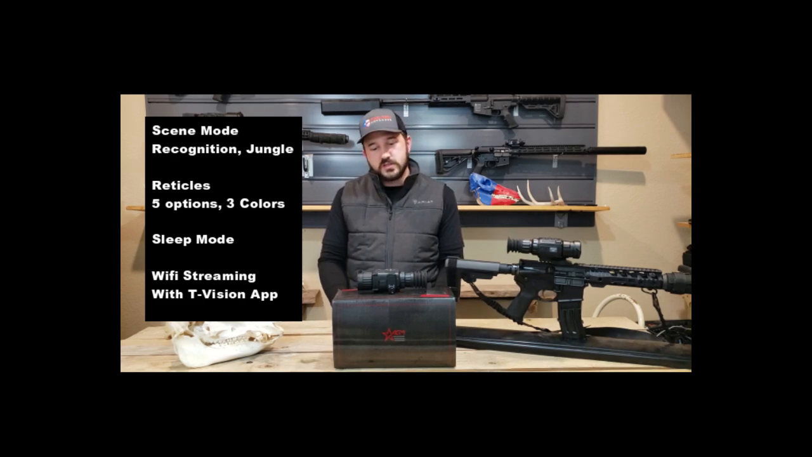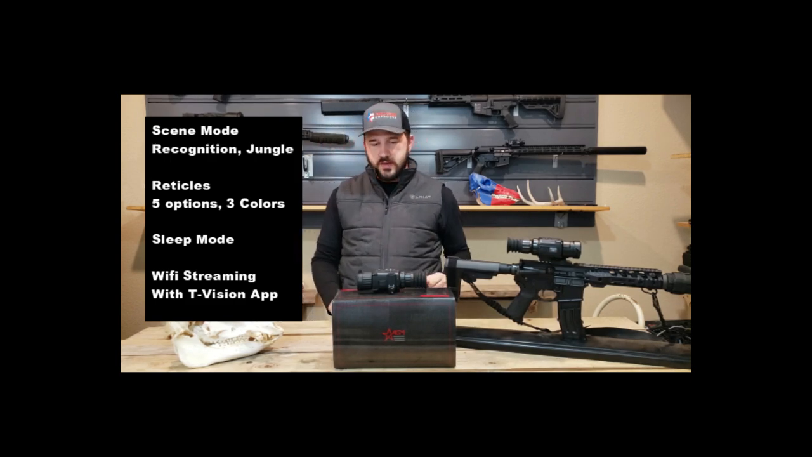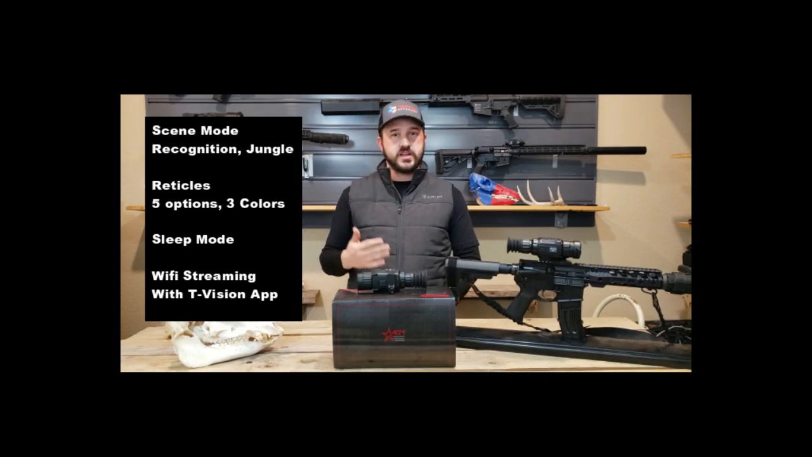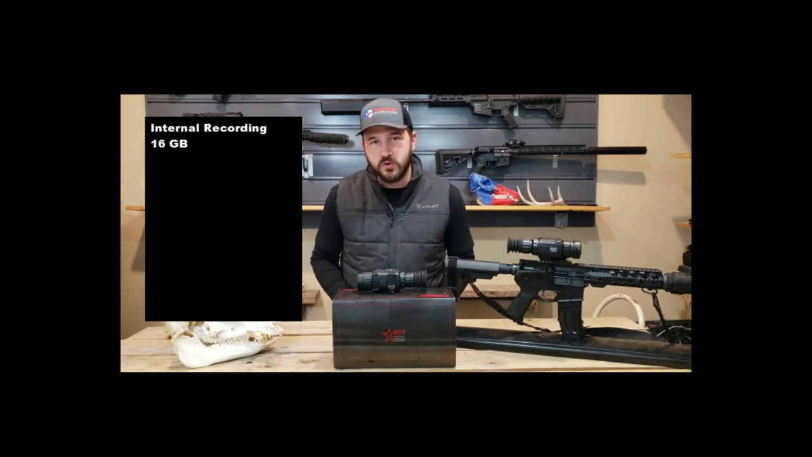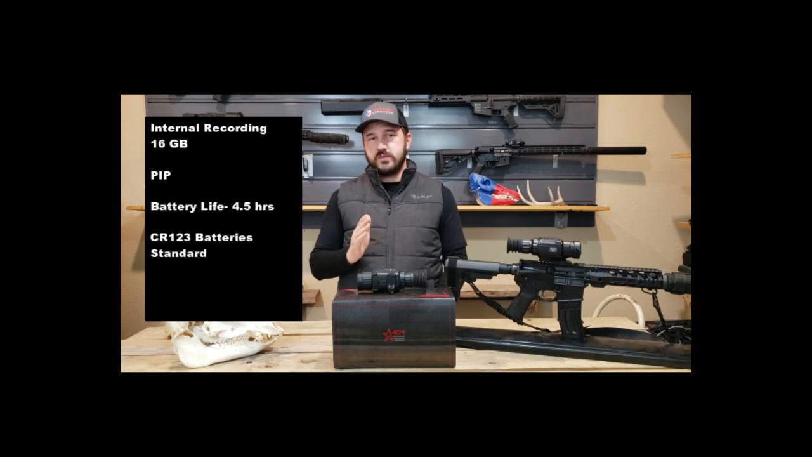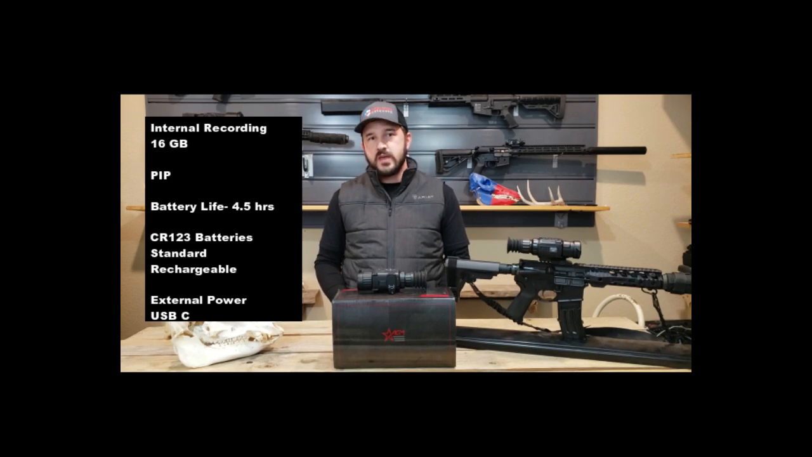Another thing to note is it does have a sleep mode. You can shut off the display here and conserve some of that battery. It does have Wi-Fi streaming capability with their T-Vision app. That's worked very well. It's been very stable for us, just like the monoculars they have. You're going to have that same option to stream and record to your phone, as well as internal recording. There are 16 gigs of internal recording with this unit. Really cool. We've used it. Just plug it up to a PC and pull it off, or record with the T-Vision app directly to your phone. It does video only. It does not have audio. Any questions on that?